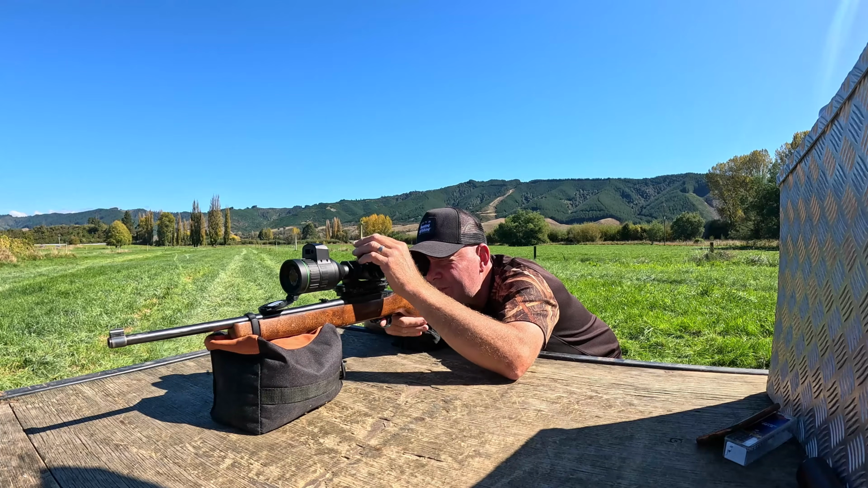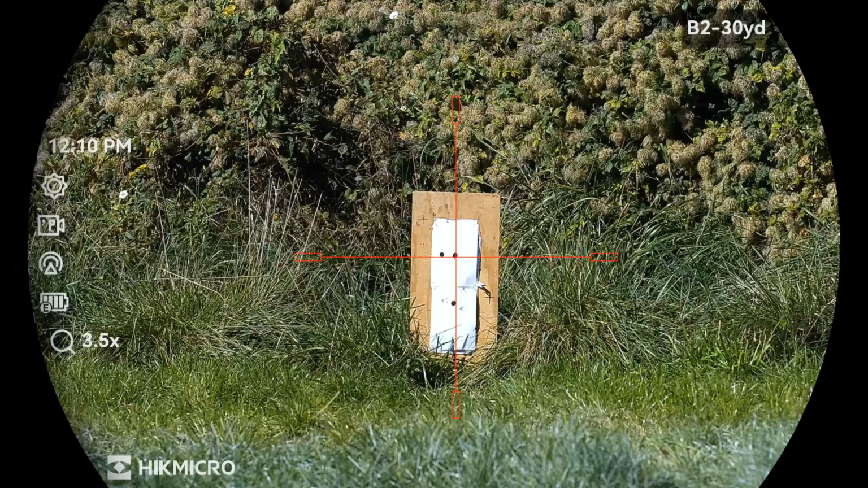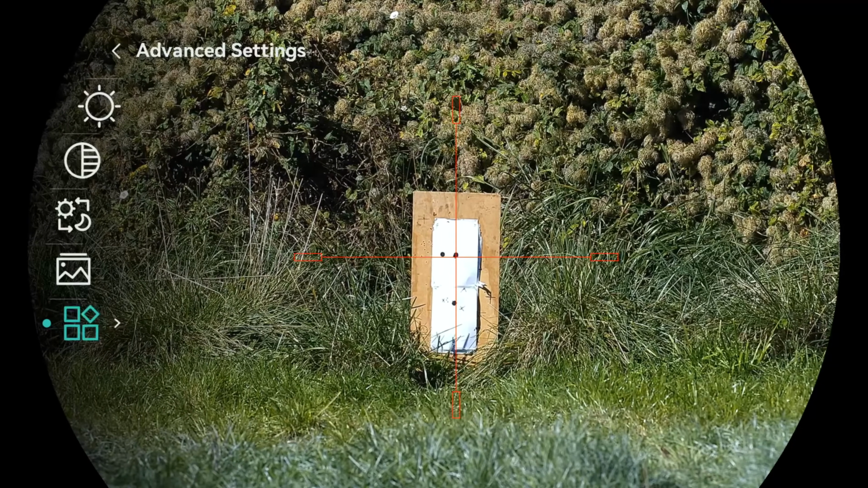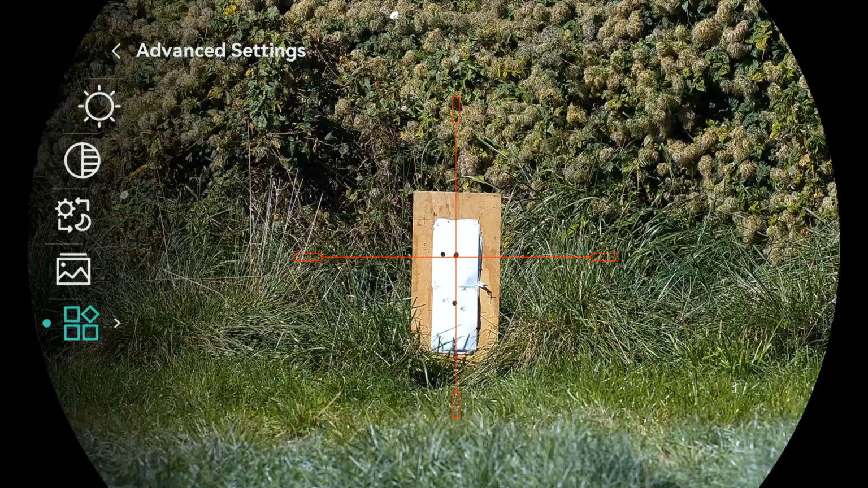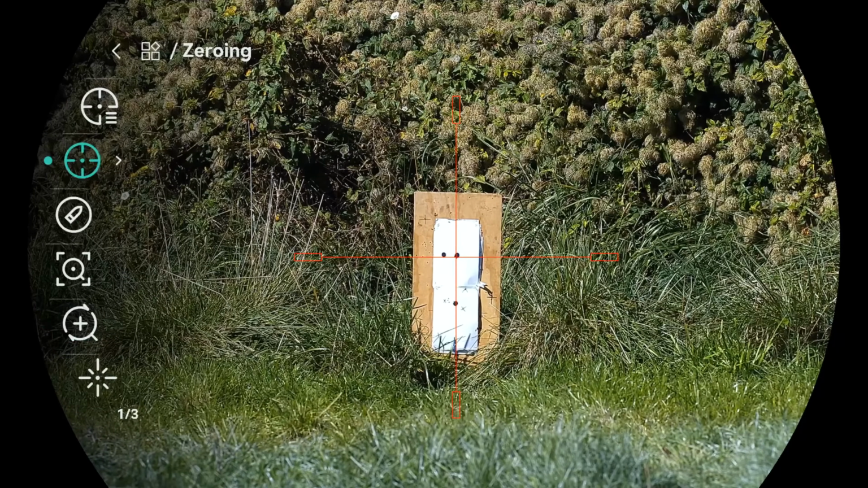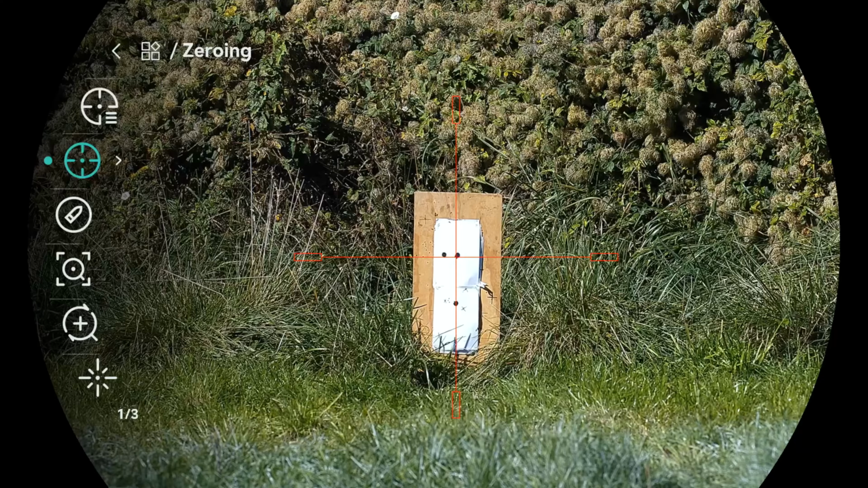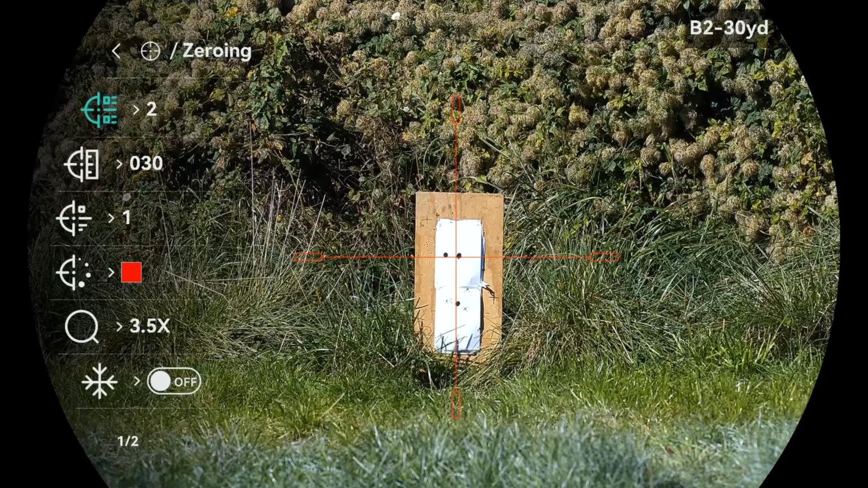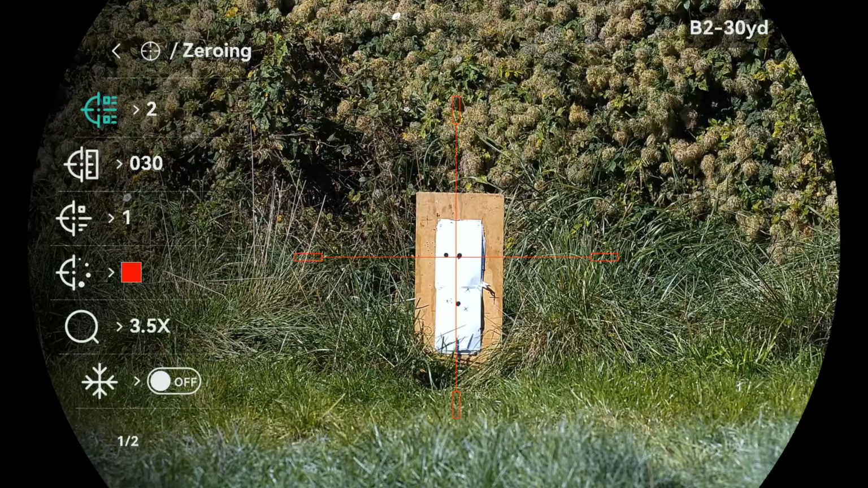What I'll do is one long push again on the top toggle, because I've been going into it a lot, usually it starts at the top but it's already at the bottom. So I'll click on advanced settings. As I've already set all my profiles and everything up, we don't need to keep talking about that, but I'll go into the zeroing. As you can see, I click on that, everything's still the same, reticle colour, 30 yards.